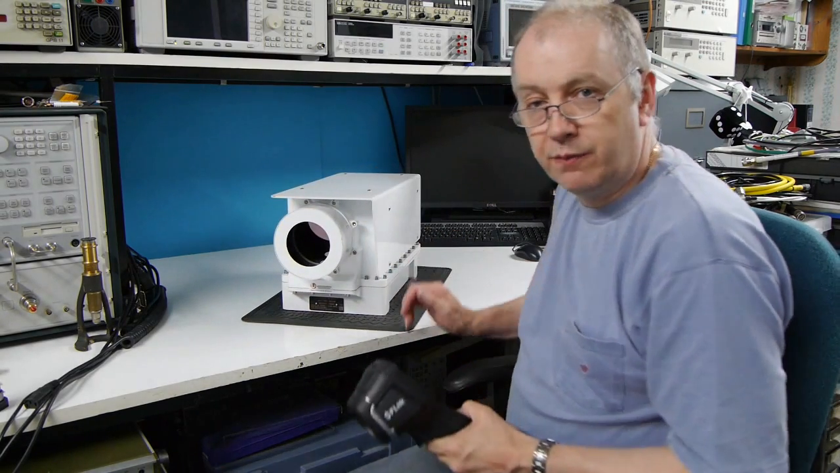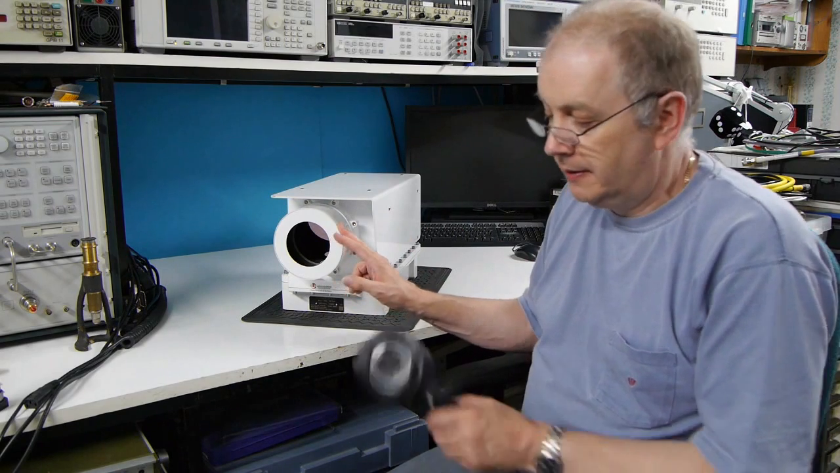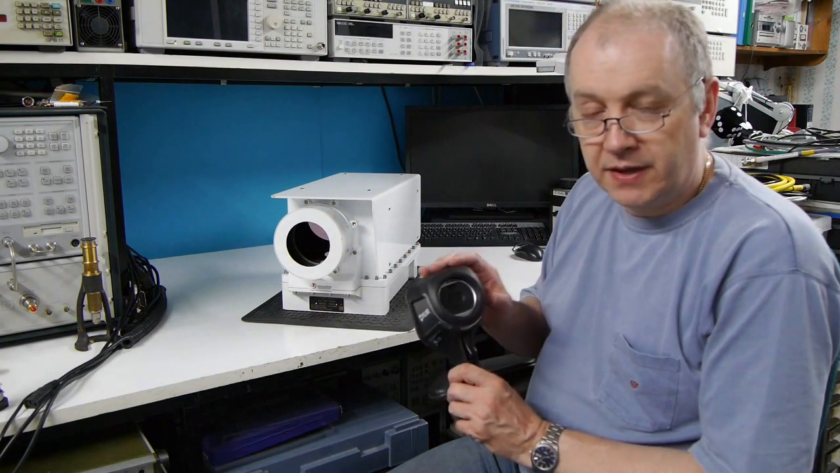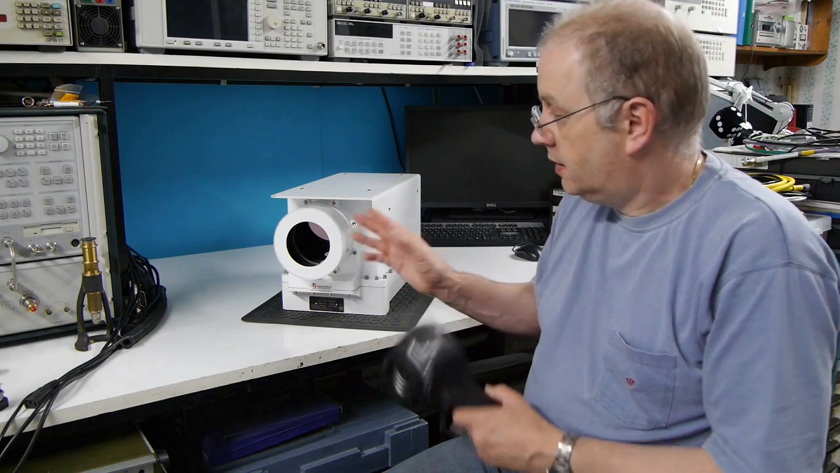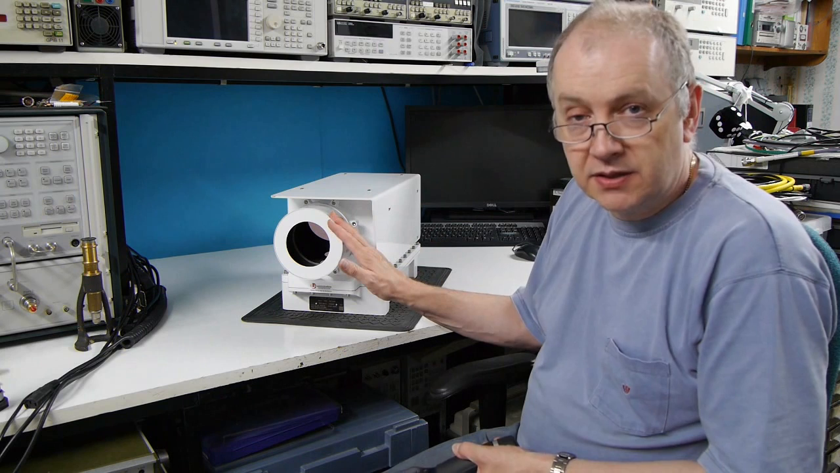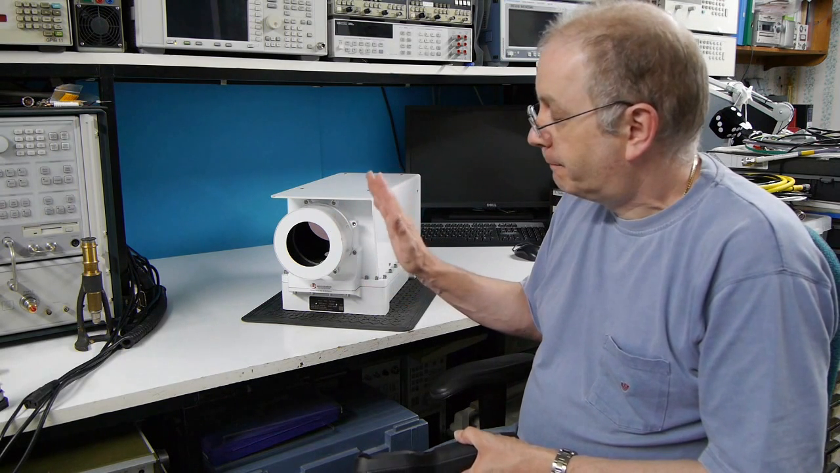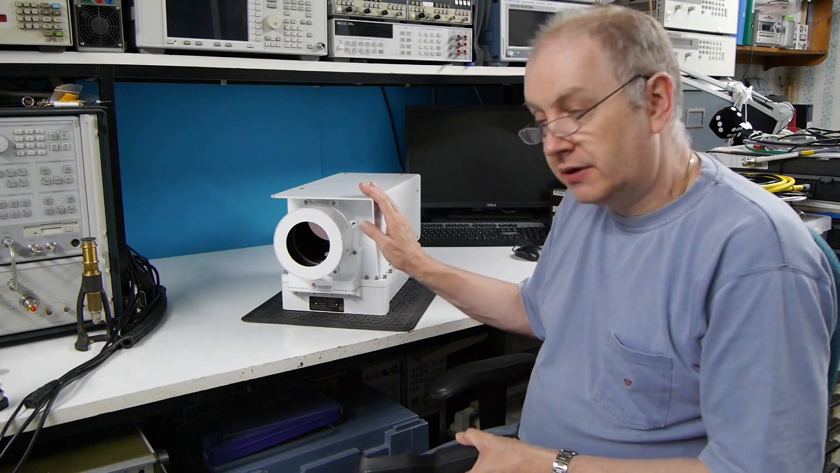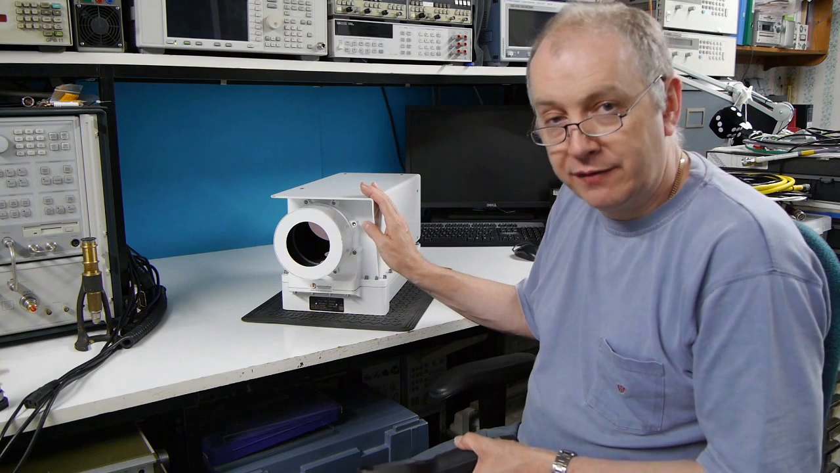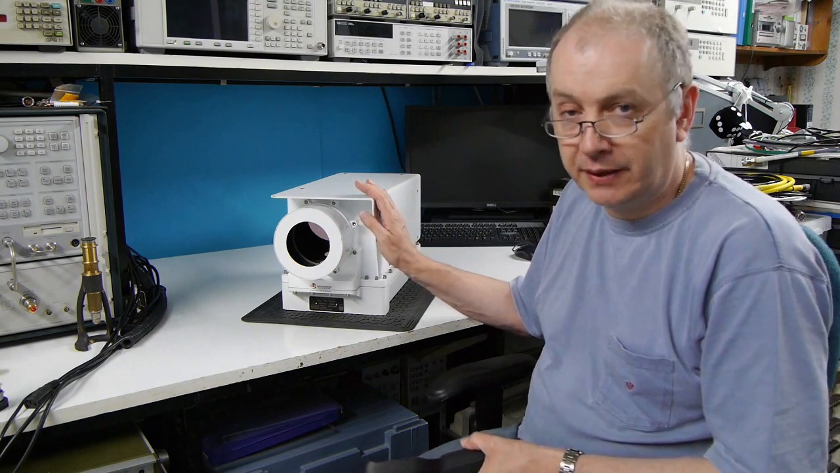Now what's immediately obvious is that it already has quite a large lens. The FLIR has a lens aperture of somewhere around 4 millimeters. The aperture on the L3 is somewhere around 85 millimeters. When you take into consideration the fact that the L3 operates at half the wavelength, this means that it has a significantly higher resolving power.